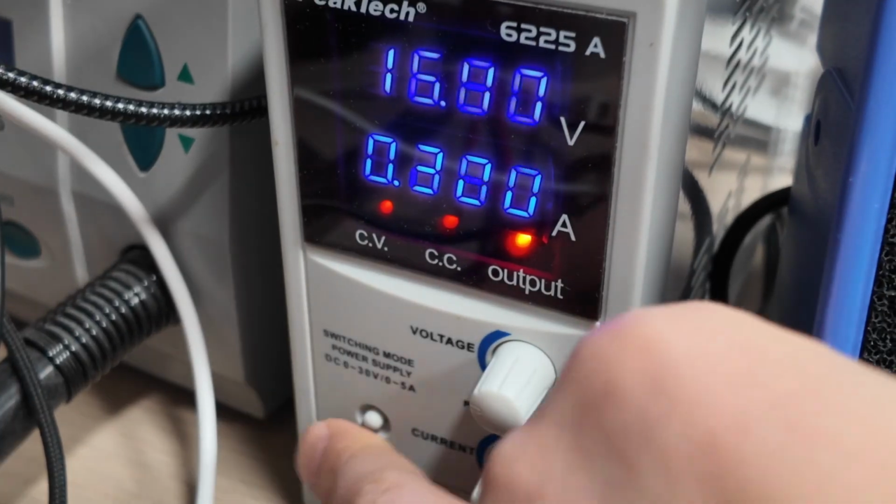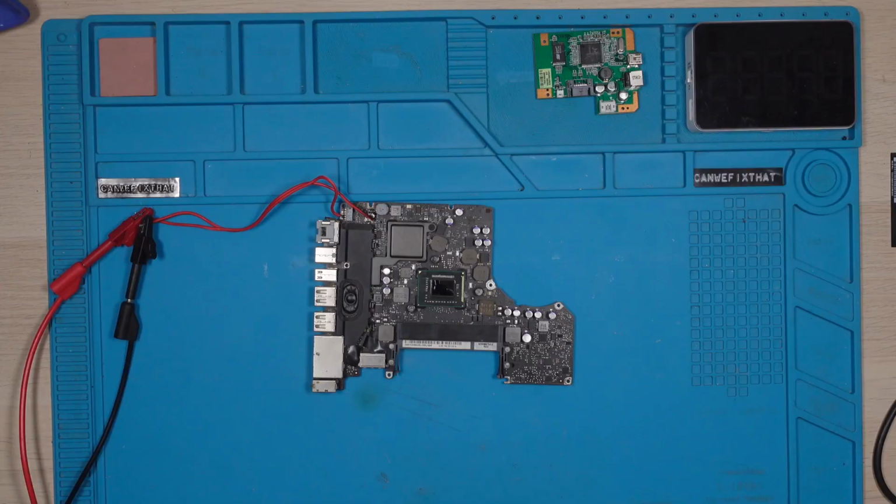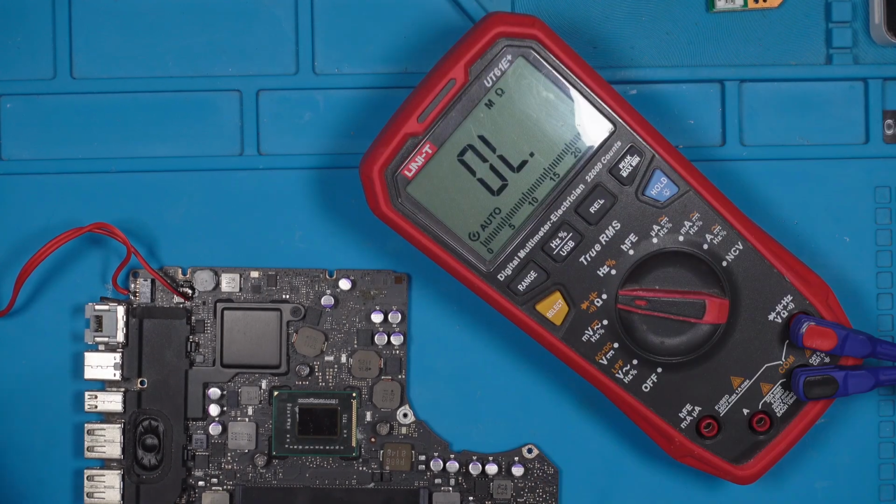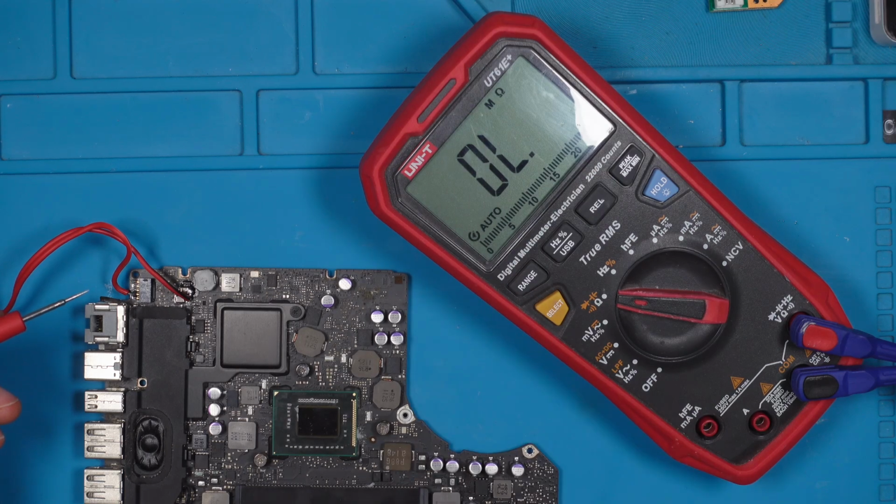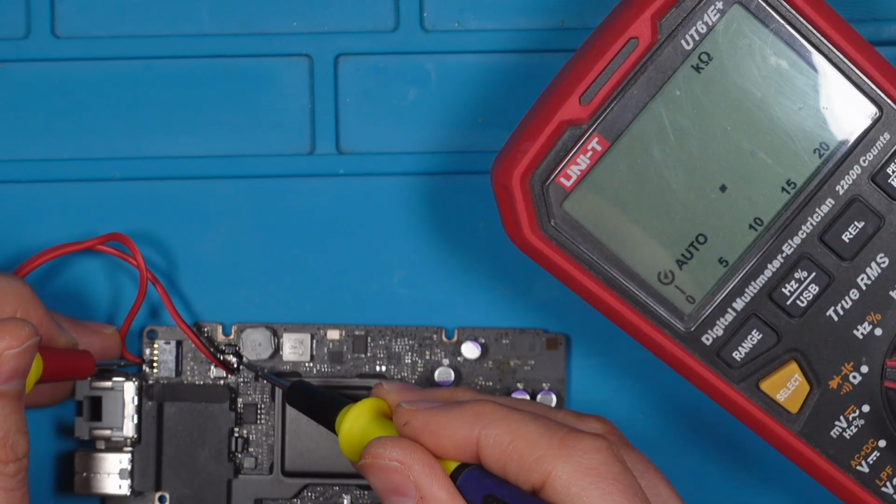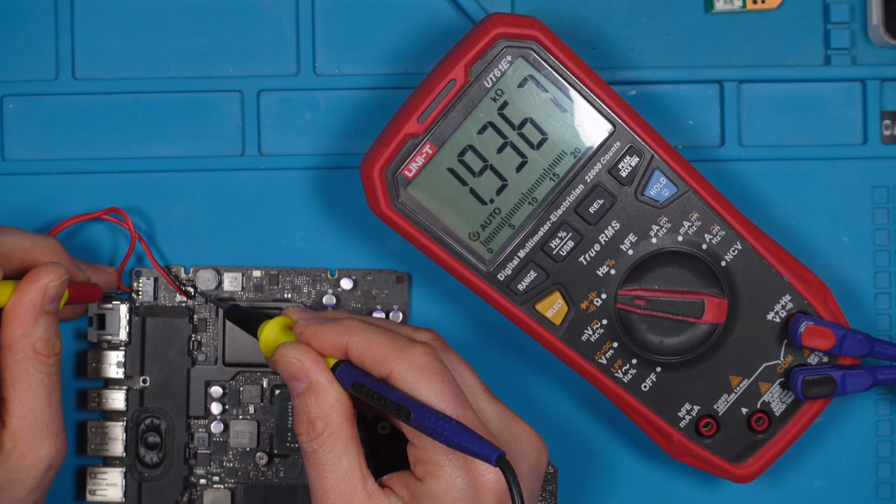Let's disable it again and measure if we can find a short. What I will do now is easy. I turned off the lab power supply, and now we will measure the ohms at the input power. And as you can see, that's not close to a short circuit, huh? We're talking about nearly 2 kilo ohms.